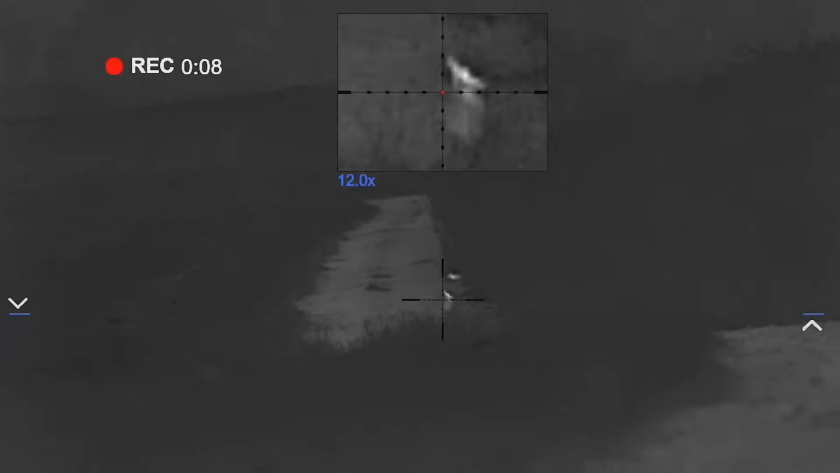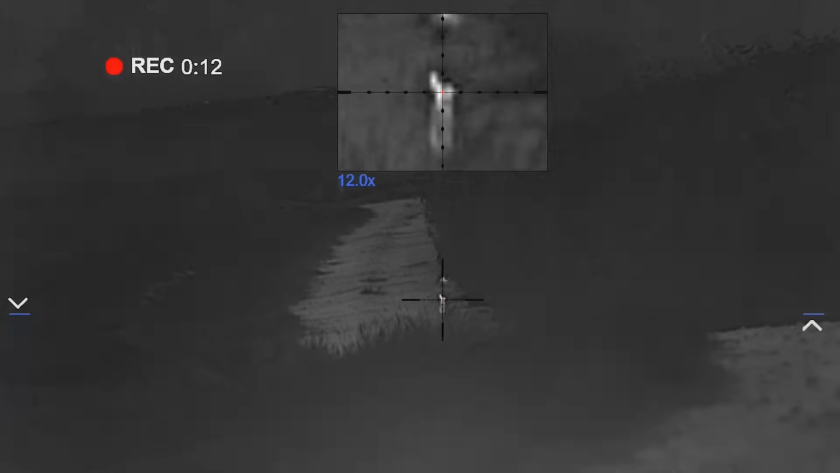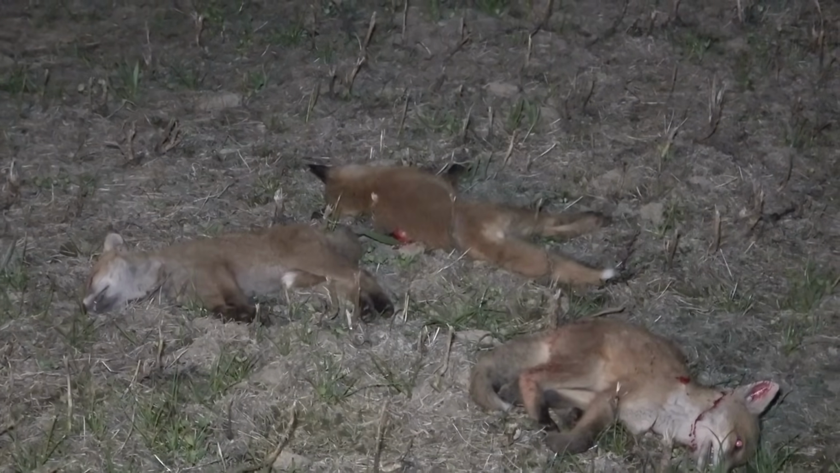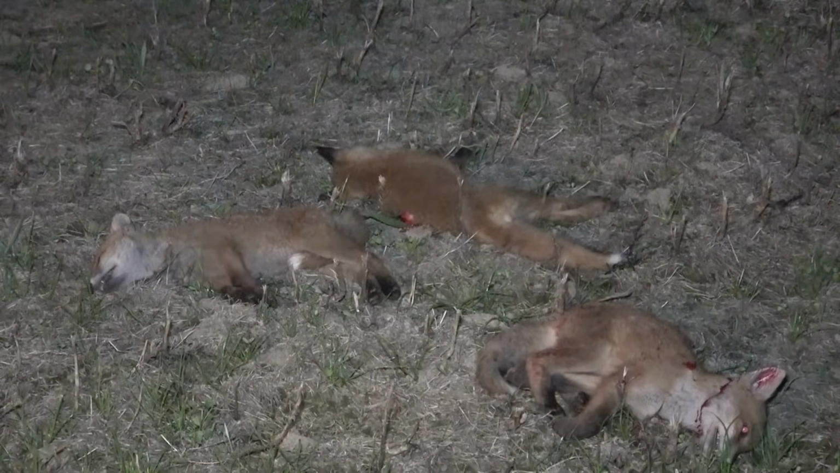It's not a shot most people would take. The difference here is that Tom shoots for a living. His advice, don't try this. Humanely, it's not worth risking. Cubs, don't get me wrong, are very small. So a 223 centrefire round is going to do the job.